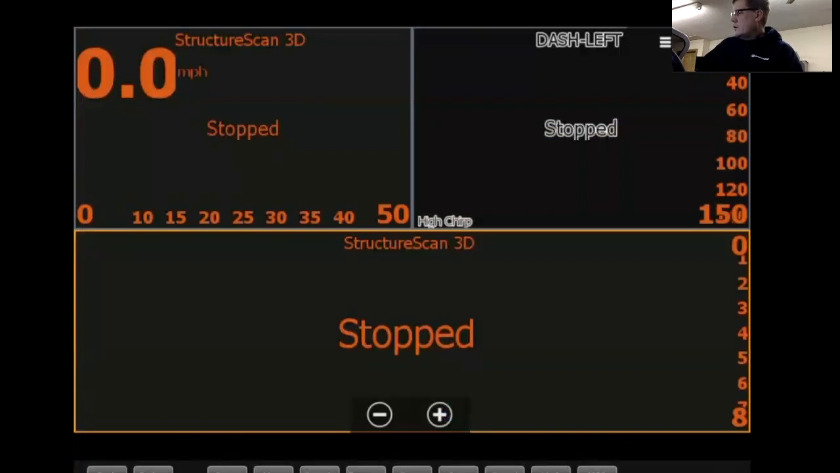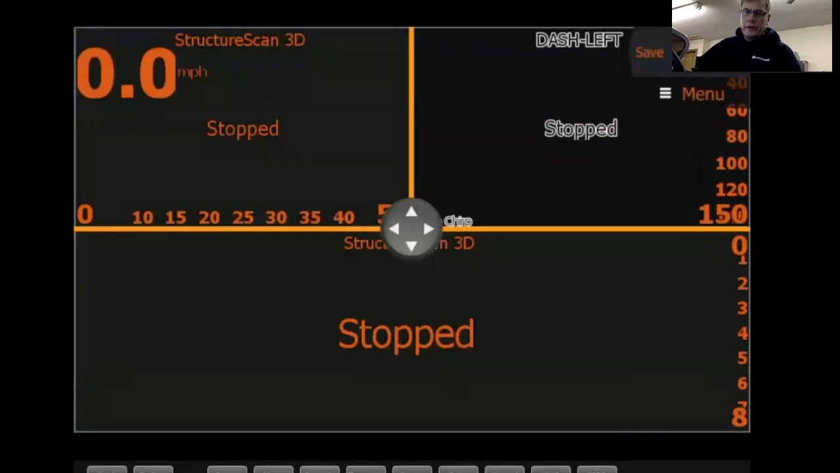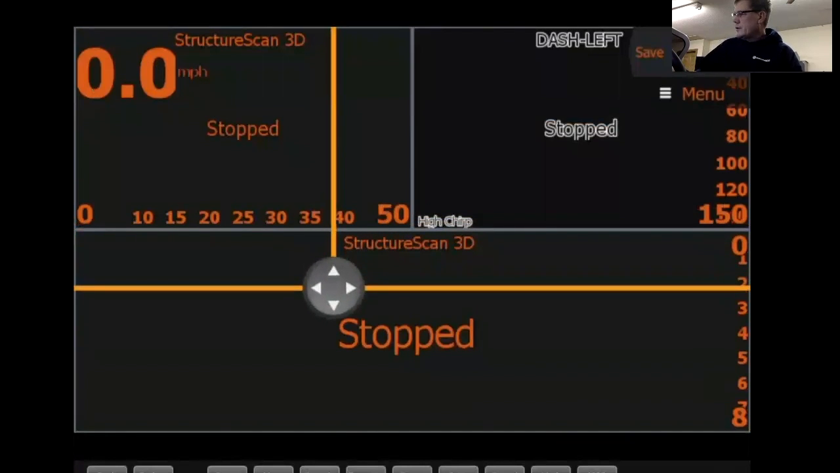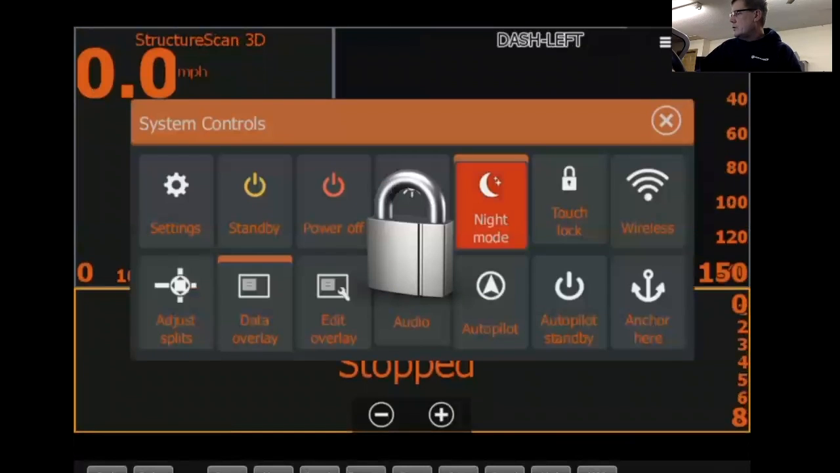So we have this going on right now. And say we want to, this is how you adjust a three-way page. If you've got 3 panels, hit that, hit save. Now we've just moved the screen, changed the screen panel sizes. Let's do this, get out of night mode.